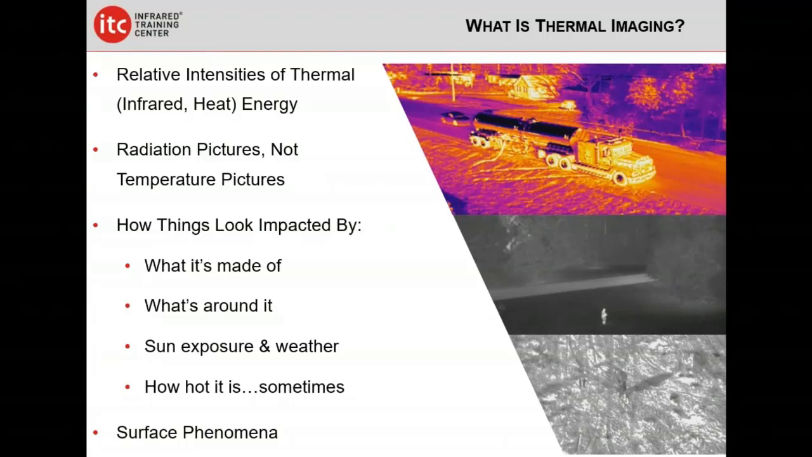Okay, so for instance, a question we get quite often is, can I see through leaves? If somebody's lost in a forest, can I see them through the leaves? No. Short answer. But we're going to talk as we go along about some things you can do to work around that and still have a mission with a good chance for mission success.